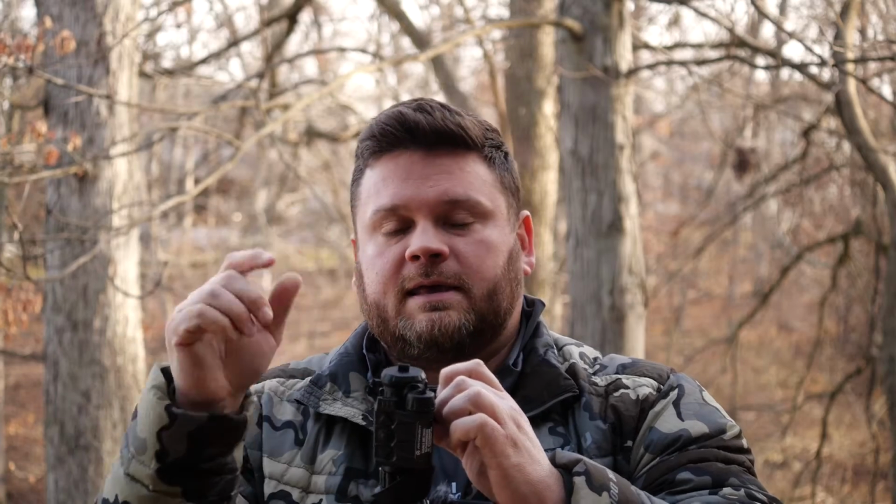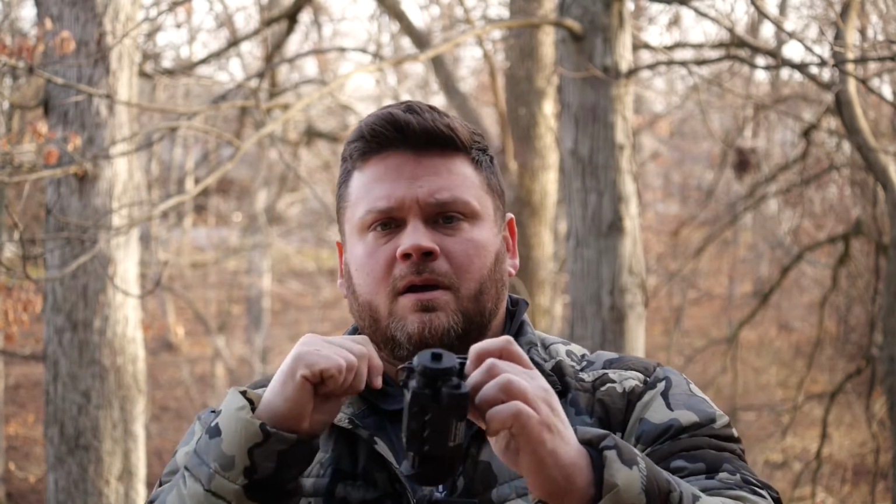If I want to change the color, I hold that front button down. Again, really usable. It's just easy to work in your mind when you're running a call and you're scanning for yotes or whatever, your hogs or whatever you're hunting for. Just makes it easy to have that function and functionality so simple on this unit. So really, really like it.